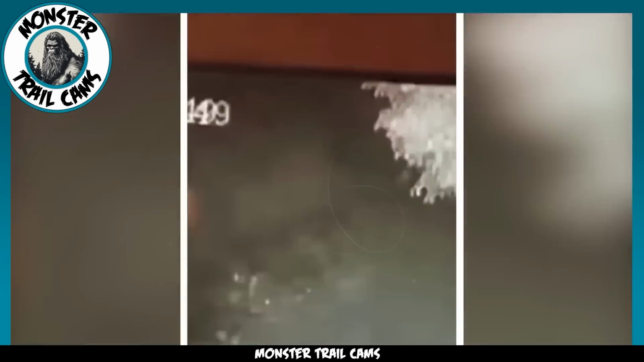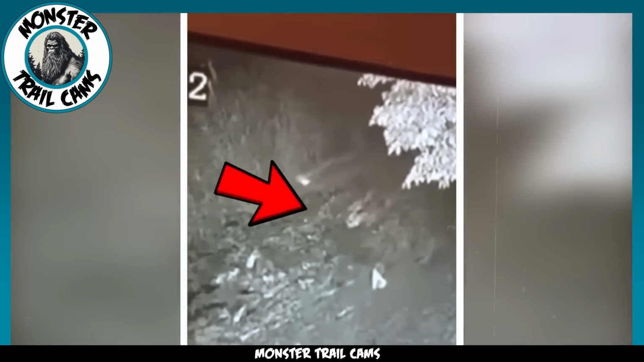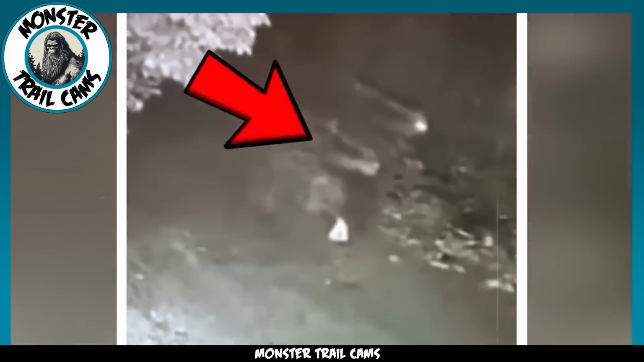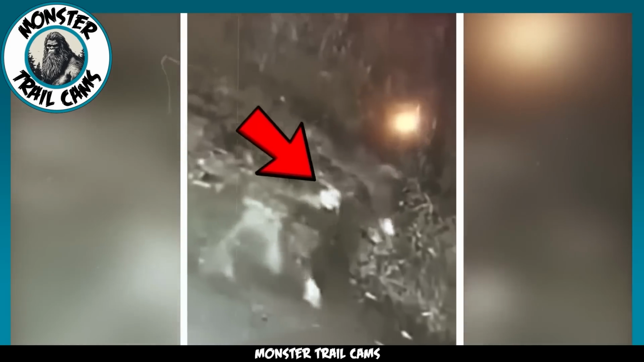Well, here's a little something that might just make you pull the blankets up a little higher tonight. This here is a piece of footage snagged by a trail cam that was initially set up to catch a glimpse of some nighttime critters. But instead of a deer or a raccoon, this camera seems to have snagged something quite different, something that's maybe a bit eerie. You see, there's something moving right across that screen there.